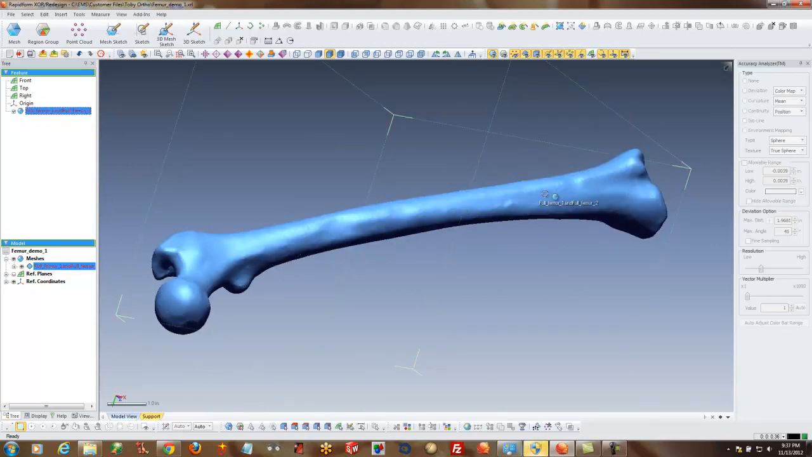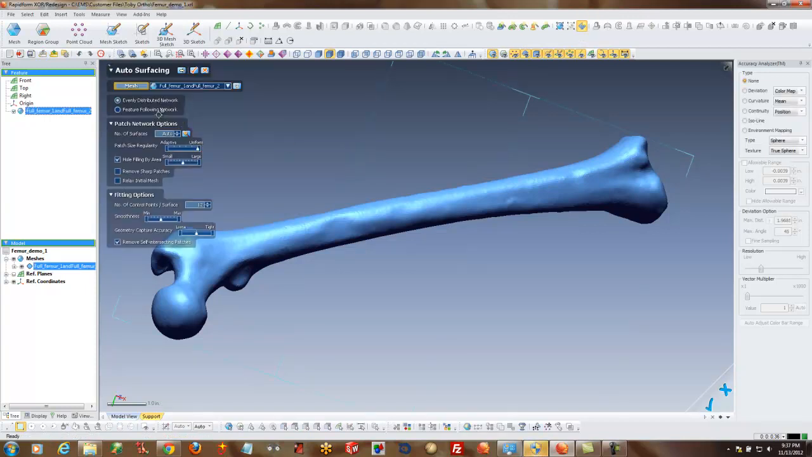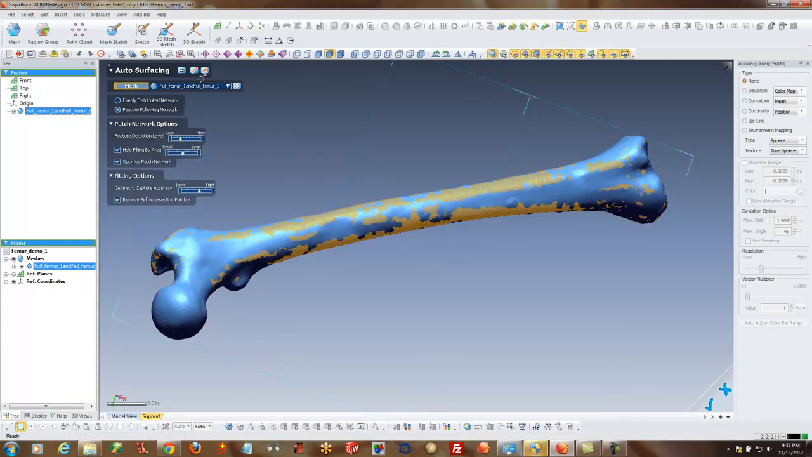Some software can work directly from this polygon mesh. But other systems, more of your solid modeling systems, are going to require a surface or solid model. One of the other features in the Go model software is a command called AutoSurf, and we're going to use an option called feature following network.